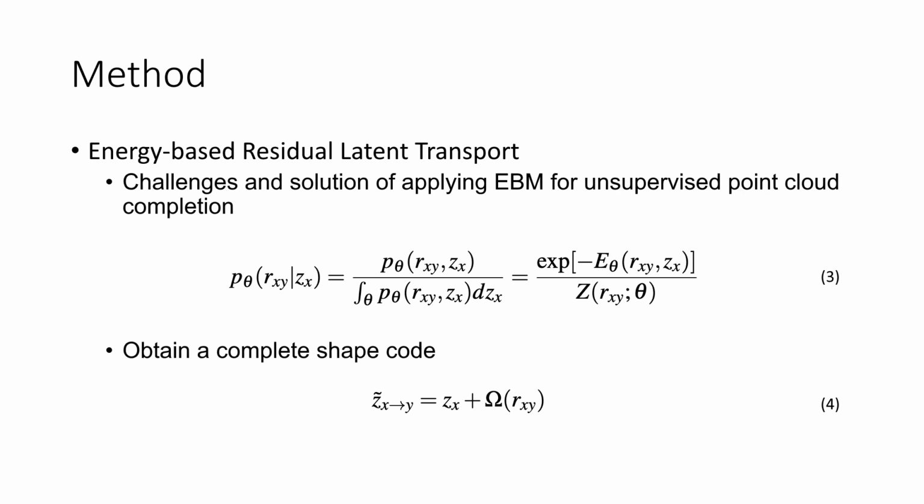Secondly, it leads to joint training of the EBM and the encoder-decoder framework, which is significantly different from existing techniques, where the two models are trained separately. Given the EBM formulation, we can obtain a complete shape code via equation 4. Here, we apply the stop gradient operation omega to avoid unfolding the Langevin dynamic iterations and involving the second-order gradient of Rxy in future gradient computation.